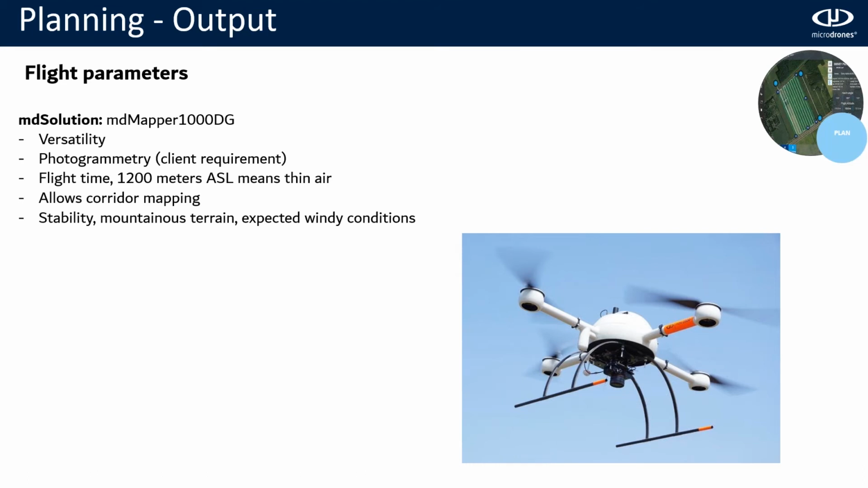This solution allows for corridor mapping. And lastly is the stability of this solution, because we are expecting windy conditions in this project since it's in the mountain.